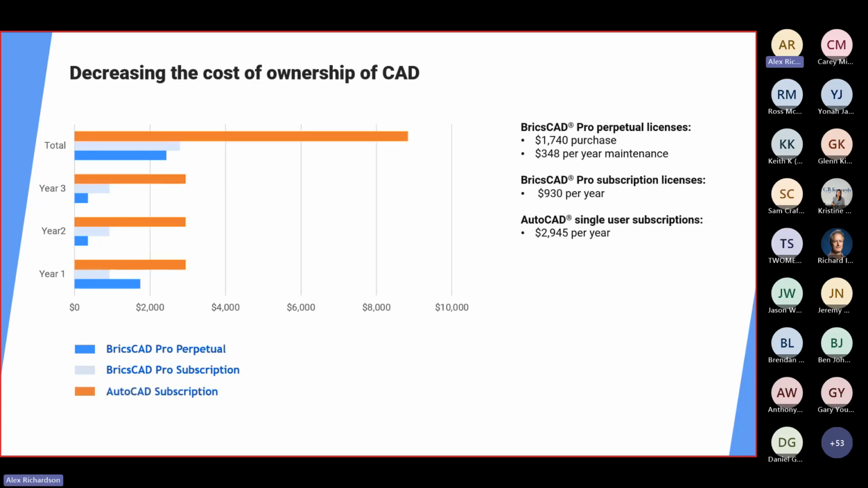But it's when we compare this with the cost of AutoCAD that we really see just how affordable BricsCAD Pro is. AutoCAD is only available on a subscription basis now, and we can clearly see that whatever license type you select, BricsCAD is far more cost effective. And the more time that goes by, the more cost effective it becomes. Even after just three years, the total amount spent on AutoCAD is nearly three times as much as BricsCAD Pro.